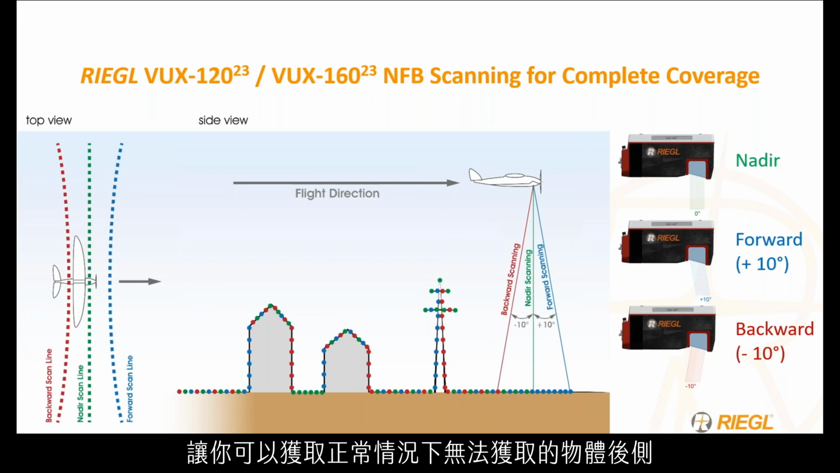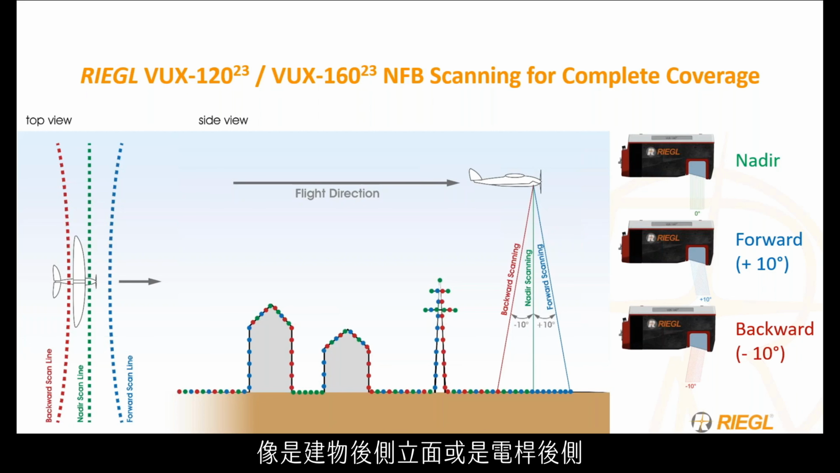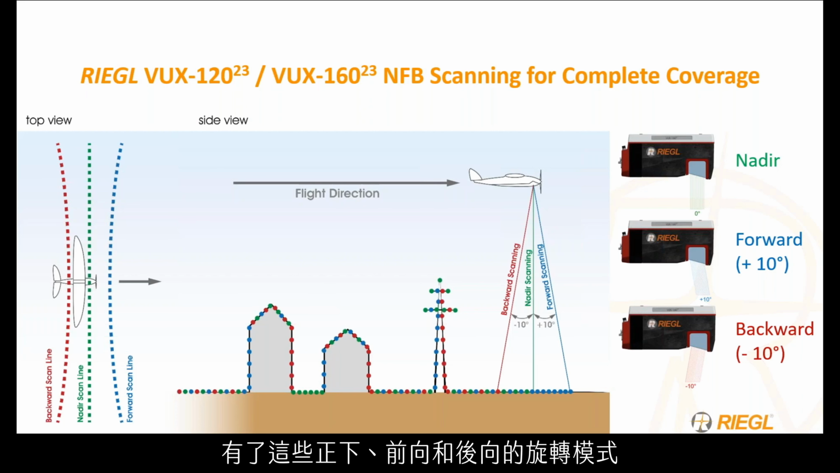The final scan pattern in here is the backwards or negative 10 degree pattern, which allows you to pick up the backside of objects that you wouldn't normally be able to pick up, such as the backside of building facades, backside of power poles, or again, angles and sides of trees that you would normally not be able to pick up. With this rotating pattern of nadir, forward, and backwards, you're able to create a very dense and complete point cloud to eliminate as many shadows or missing data as possible.